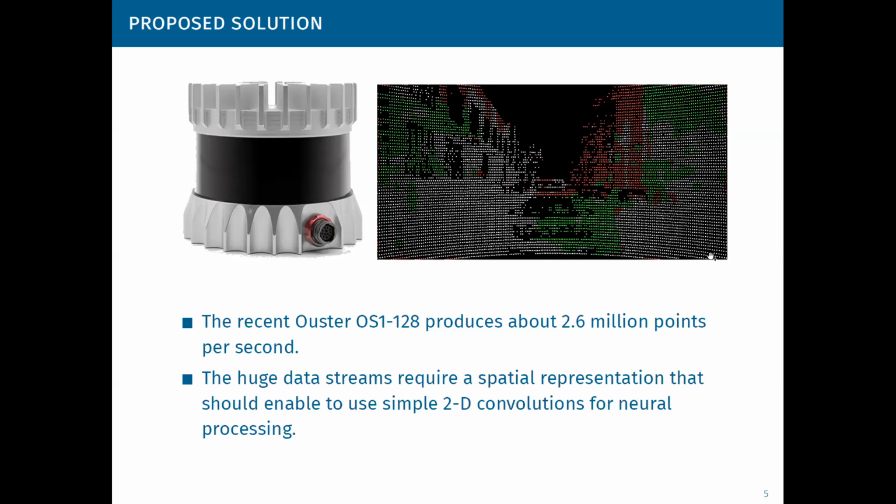For example, we get about 2.6 million points per second from the recent OUSTER OS1 with 128 beams. These huge data streams require a special representation that should enable the use of simple two-dimensional convolutions for neural processing, to process this in real time, at least at the inference stage.